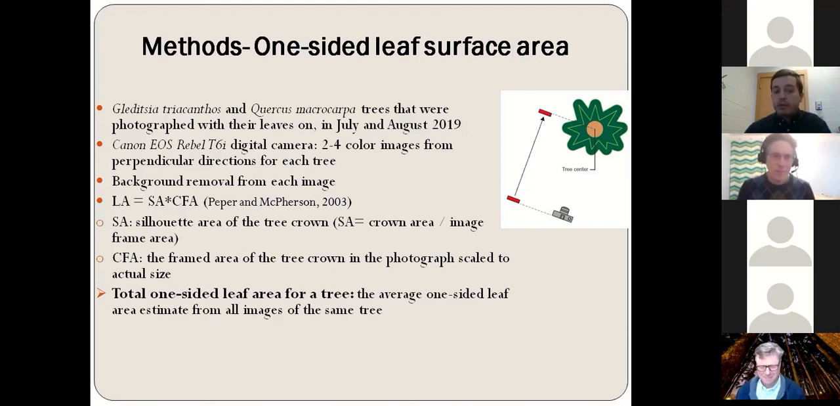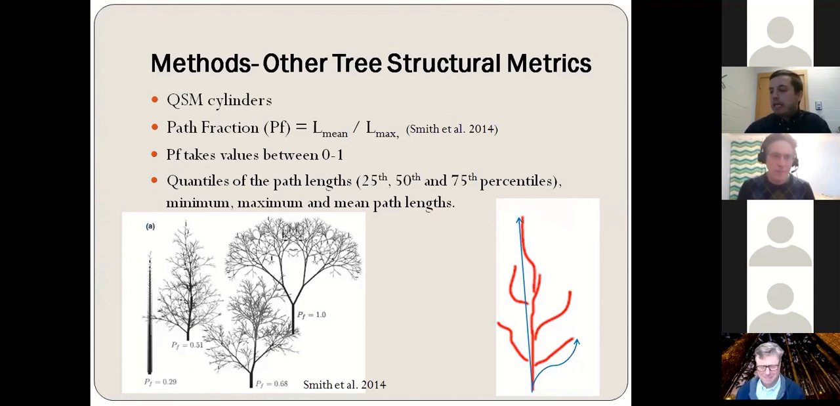And finally, the total one-sided leaf area of the tree is the average one-sided leaf area estimate from all images of the same tree. We also computed some additional tree structural metrics. From the QSMs, the quantitative structure models, we computed the length of all paths from the base of a tree to its branch tips, as you see in this figure on your right, because we know the length of all the cylinders whose topological hierarchy is maintained in a quantitative structure model.